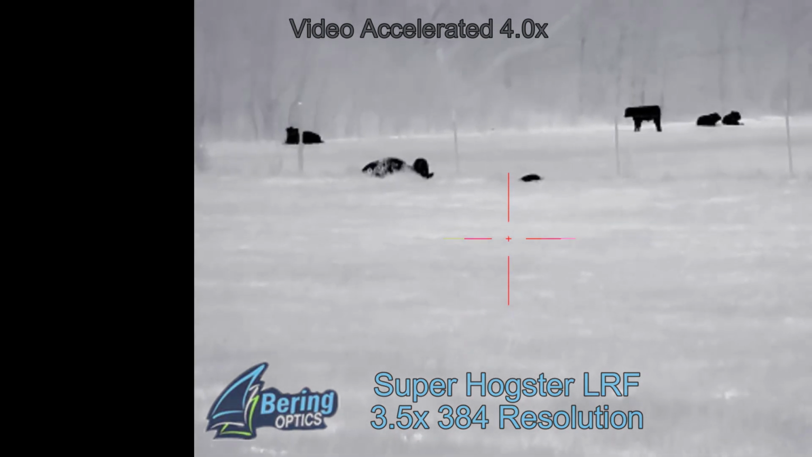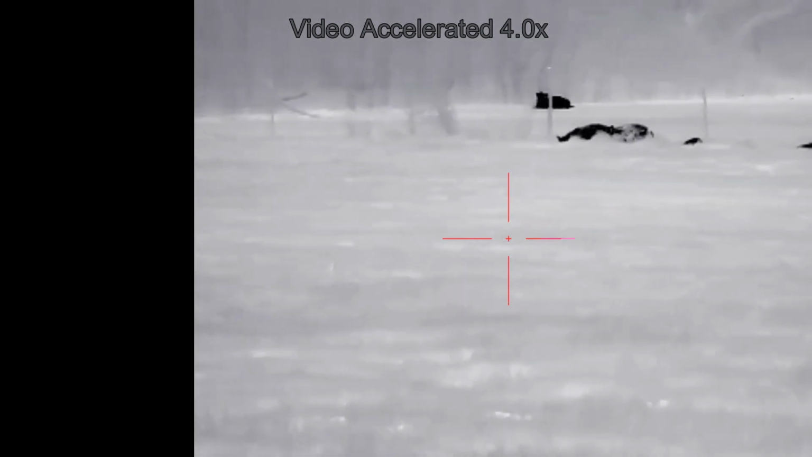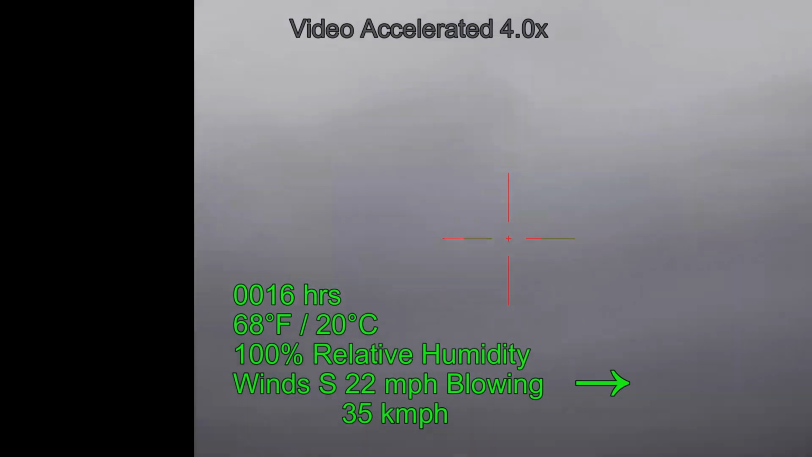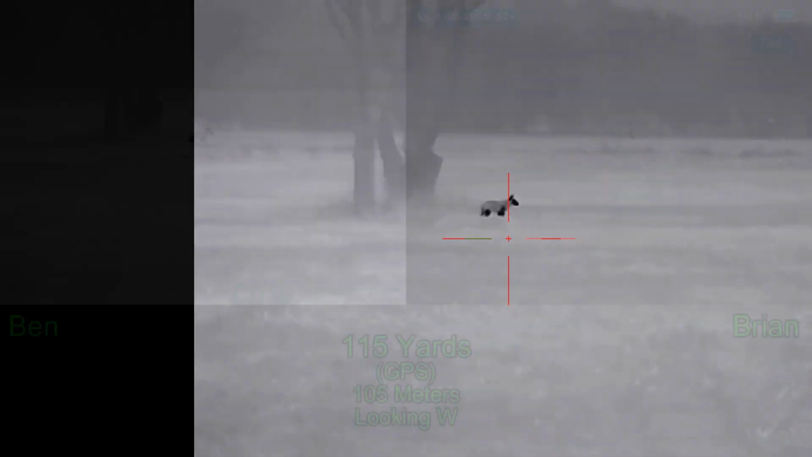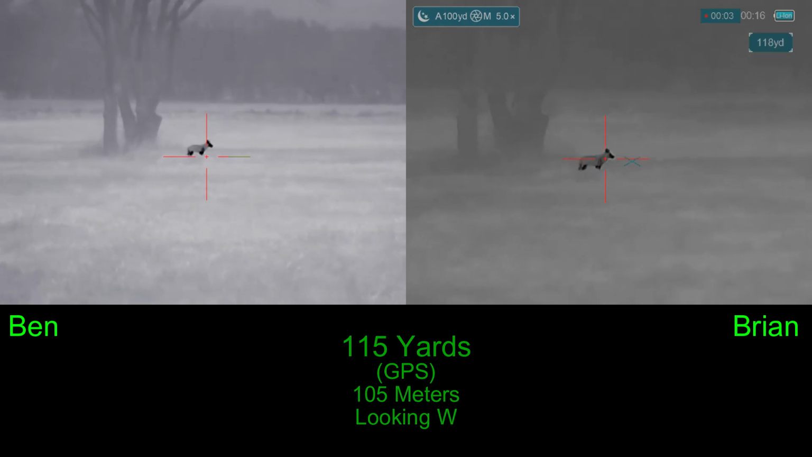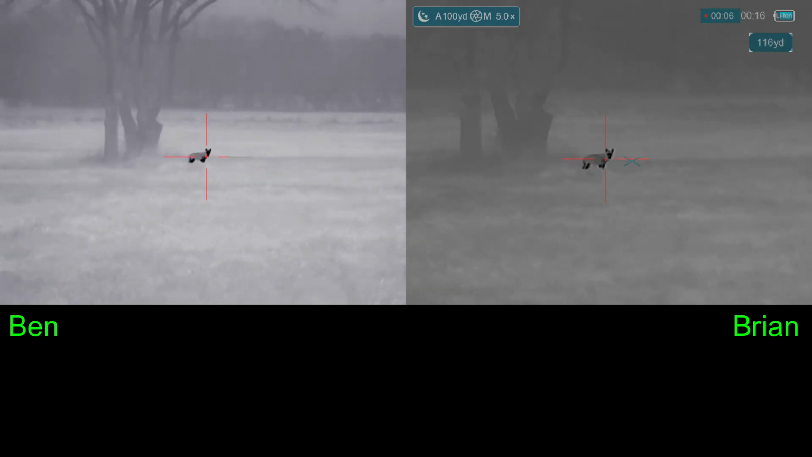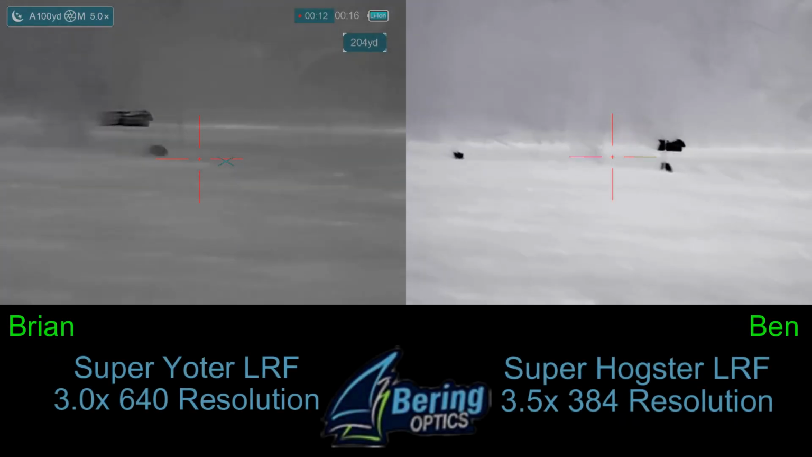He thinks we should do something to get their attention, maybe fire a shot. The idea here is that firing a shot will maybe scare the hogs and maybe they'll run on to our side of the fence. But I'm looking around and I said, hey, there's a coyote behind us. Why don't we shoot the coyote? And Ben says, yeah, we'll do that and then see what happens. Shooter ready? 3, 2, 1. Coyote goes right down. We spin in opposite directions to be safe.